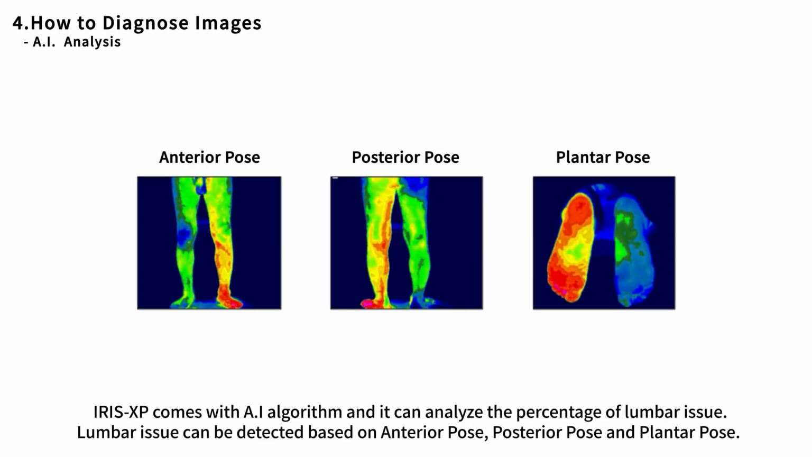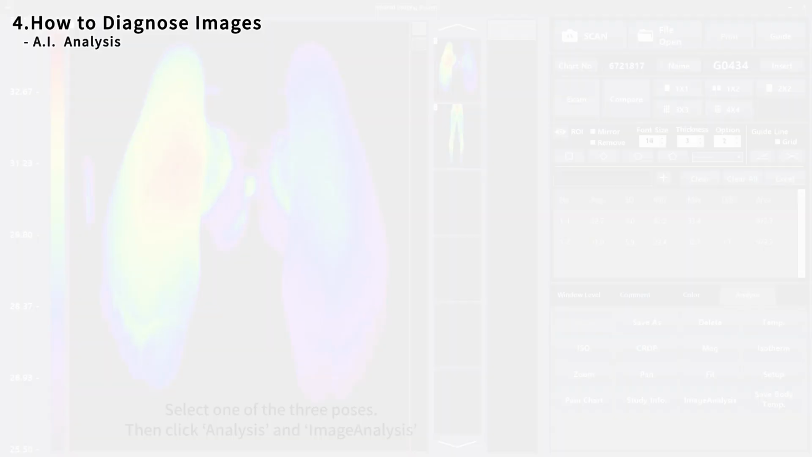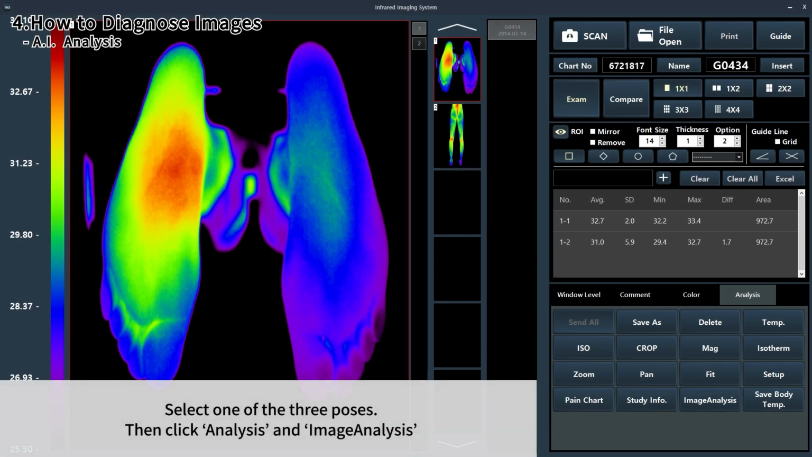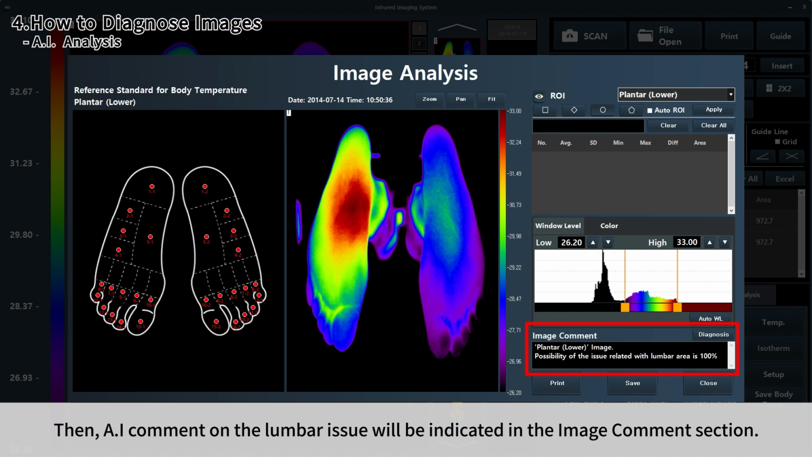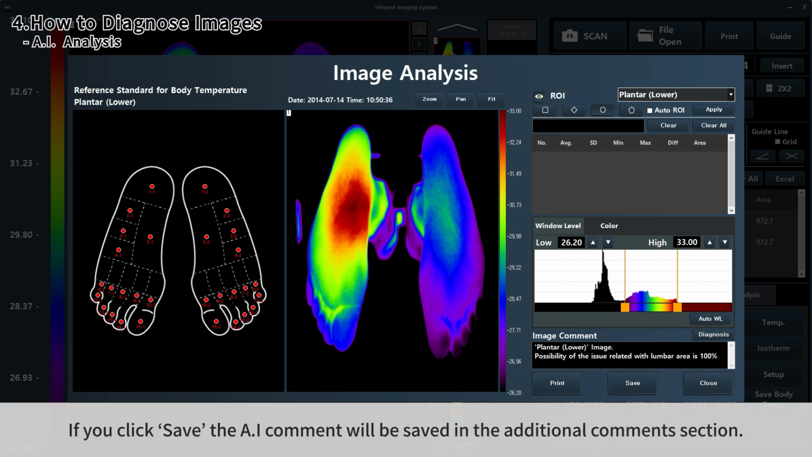Iris XP comes with AI algorithm and it can analyze the percentage of lumbar issue. Lumbar issue can be detected based on the anterior pose, posterior pose, and plantar pose. Select one of the three poses, then click Analysis and Image Analysis. Then AI command on the lumbar issue will be indicated in the image command section. If you click Save, the AI command will be saved in the additional command section.